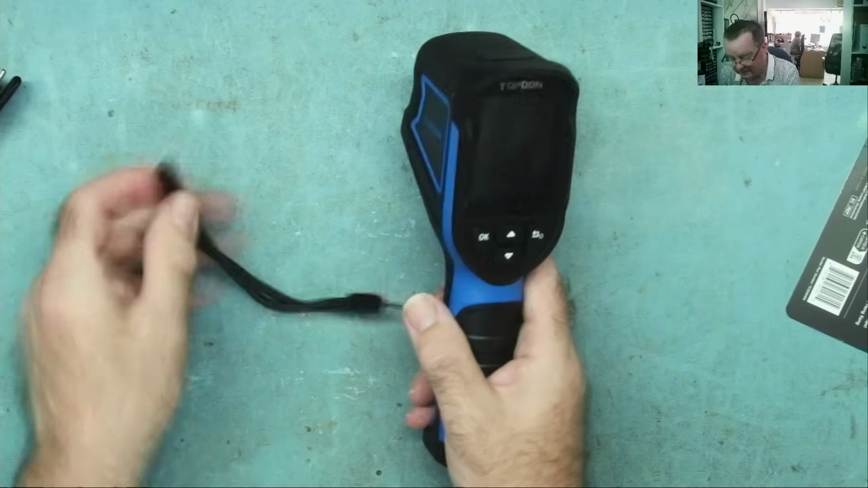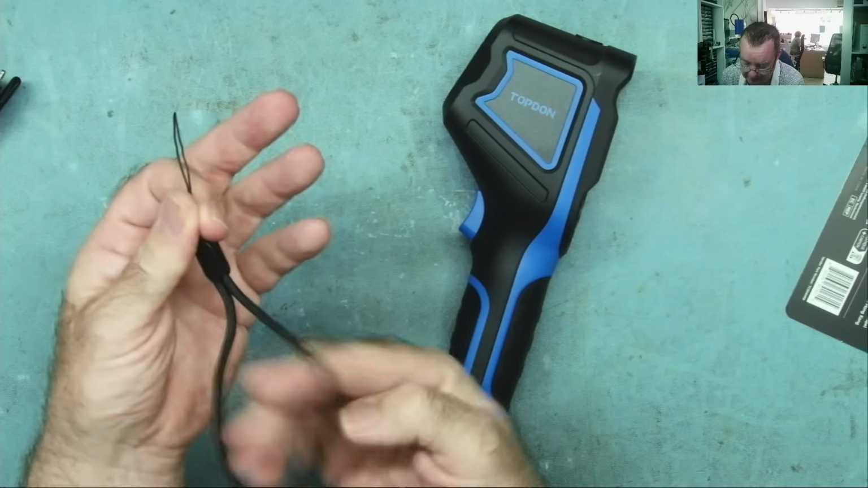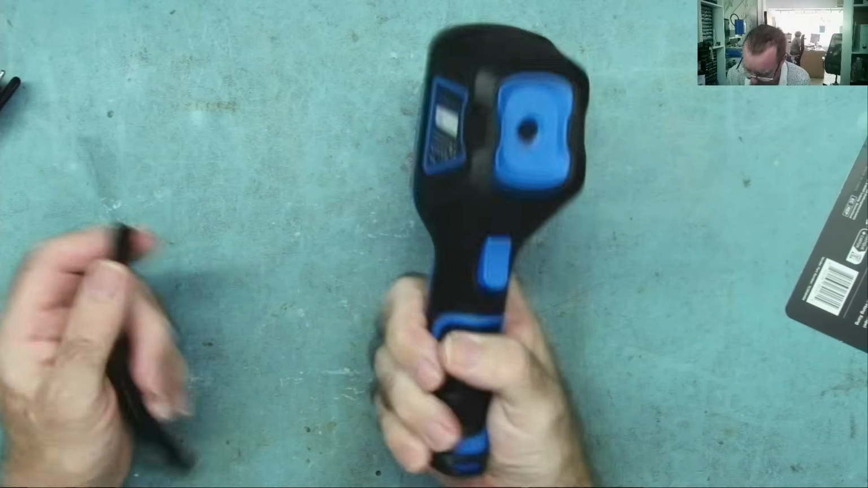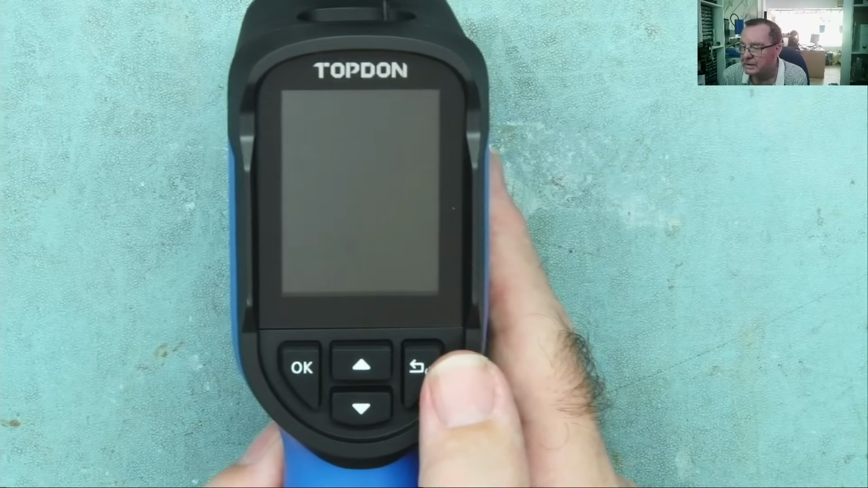Okay, it has a handy carry strap as well, or wrist strap. That feels very secure actually. That obviously depends on the size of your wrist, yeah, but yeah, that feels pretty good to me. Okay, let's put this through its paces.